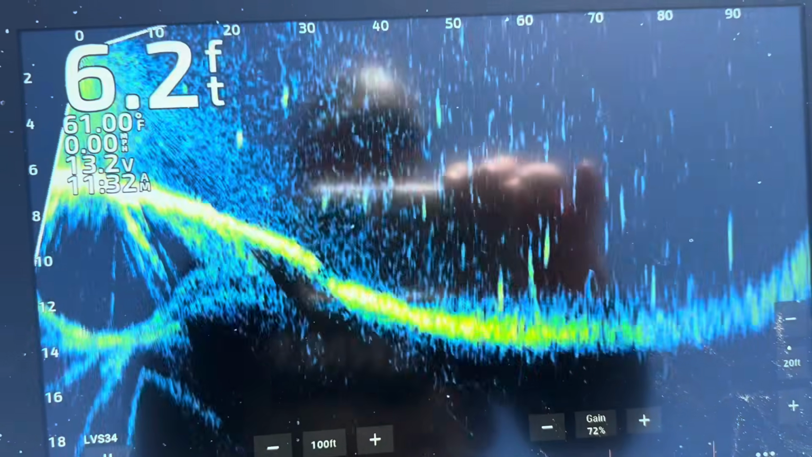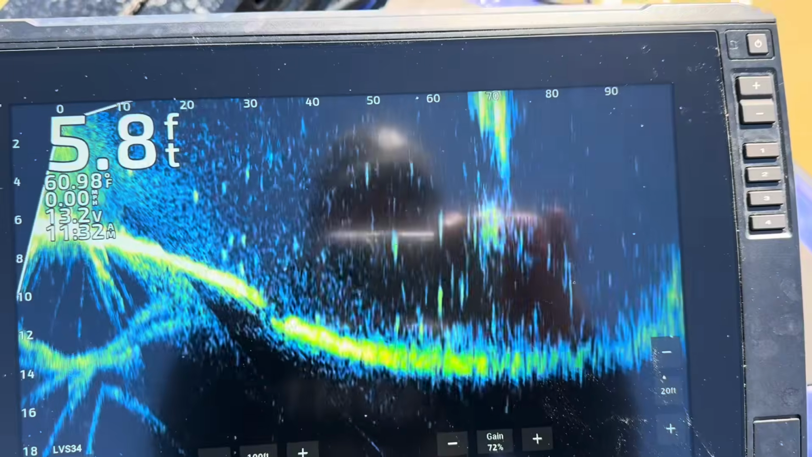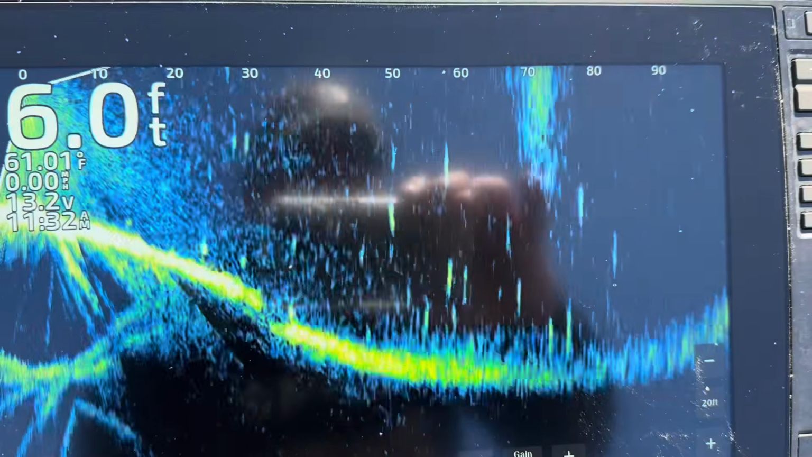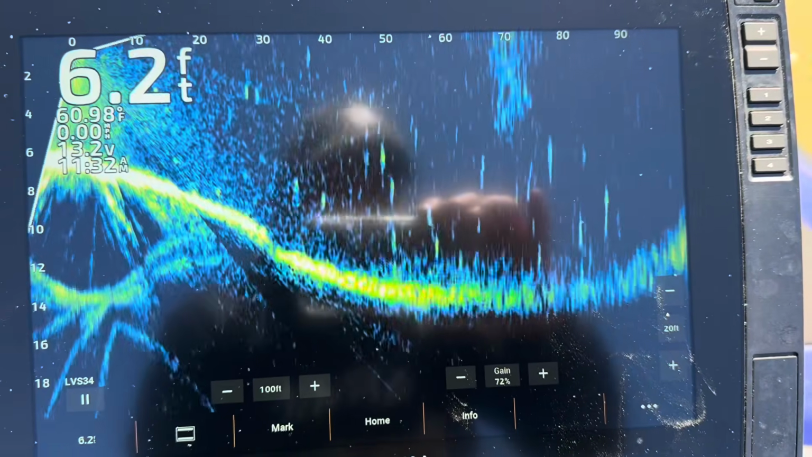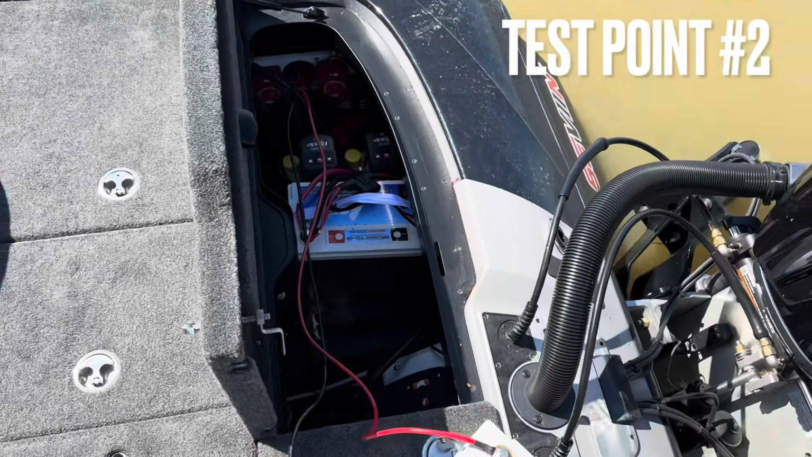You can actually see there is some interference, there is some distortion, especially out to about 60 foot or so. See some boat wakes coming by, there's boats idling by us. And you can see a couple of fish out there, probably crappie, bluegill. So first test point. So let's hook up the 12 volt by itself. Let's see what happens.